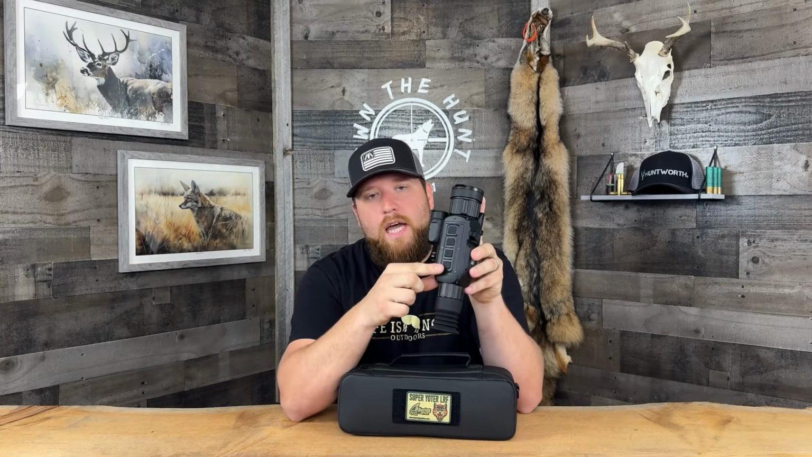Next con for me is this button layout up here. Really not a big fan of this type of button layout.